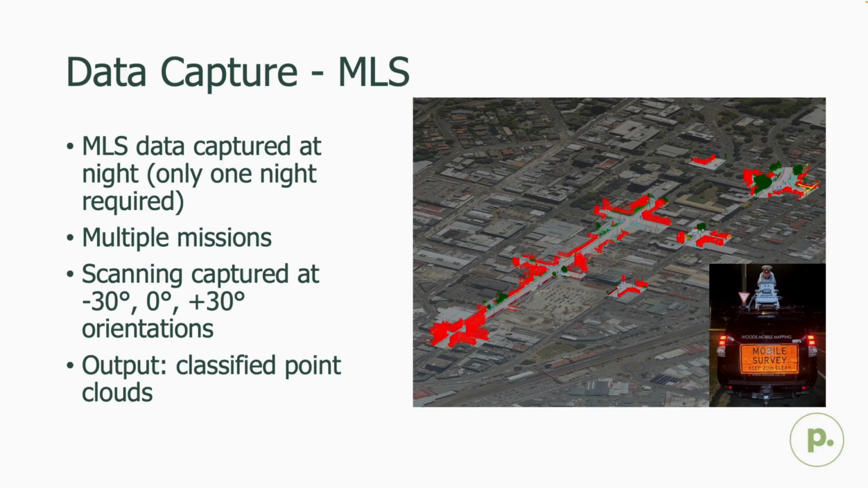The capture was split into a series of missions, with the scanning head oriented at different angles of capture relative to the vehicle trajectory. By using this approach, the mobile laser scanner was able to see forwards and backwards, which ultimately helped to increase the point cloud coverage and minimize the shadows. The raw data was then post-processed, refined, and georeferenced using the supplied GCP information. The outputs delivered to us at Patersons were a series of georeferenced and classified point clouds.